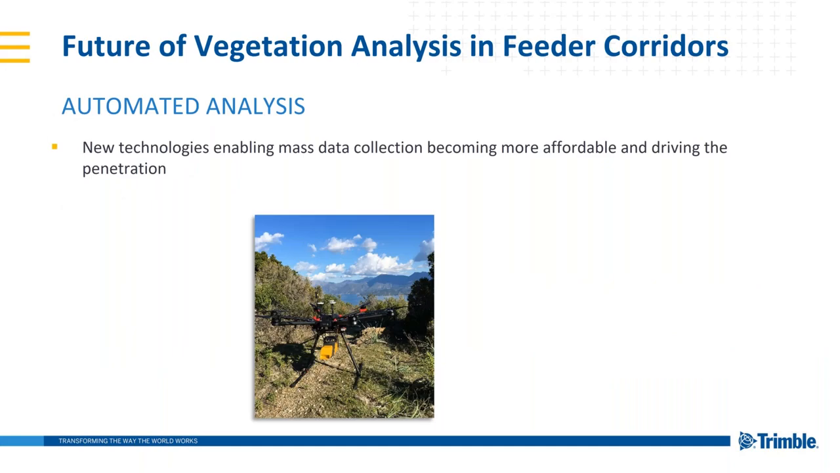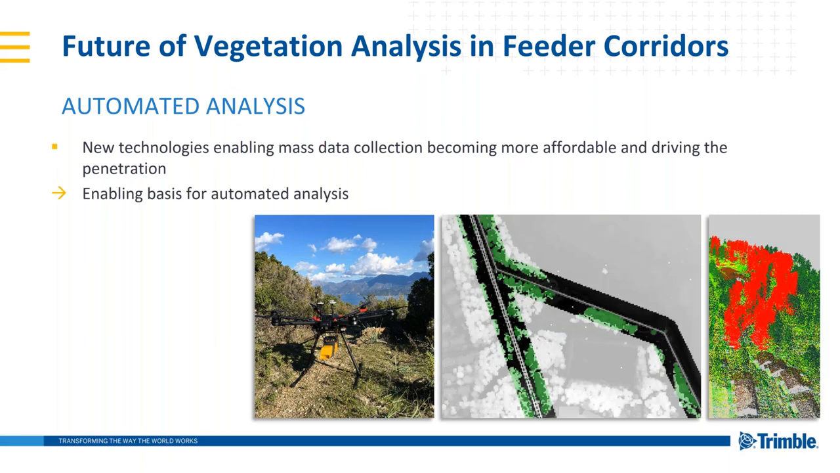Where are we taking this in the future? Looking at the future of vegetation analysis in these feeder corridors, we have a lot of new or emerging technologies that are allowing us to collect more data at more affordable prices. One of these is obviously UAVs. This enables us to collect high quality data, and this allows us to better automate the entire analysis process.